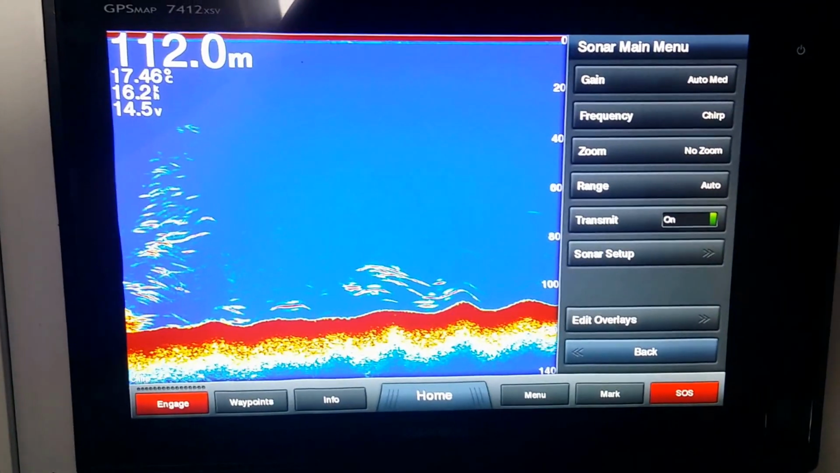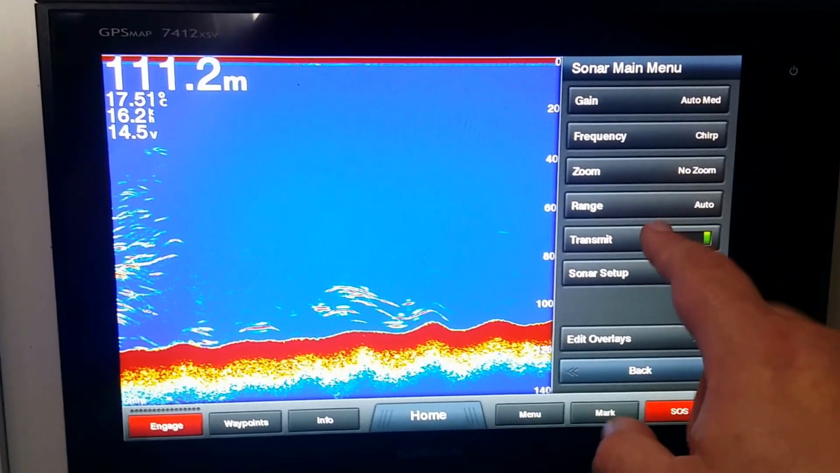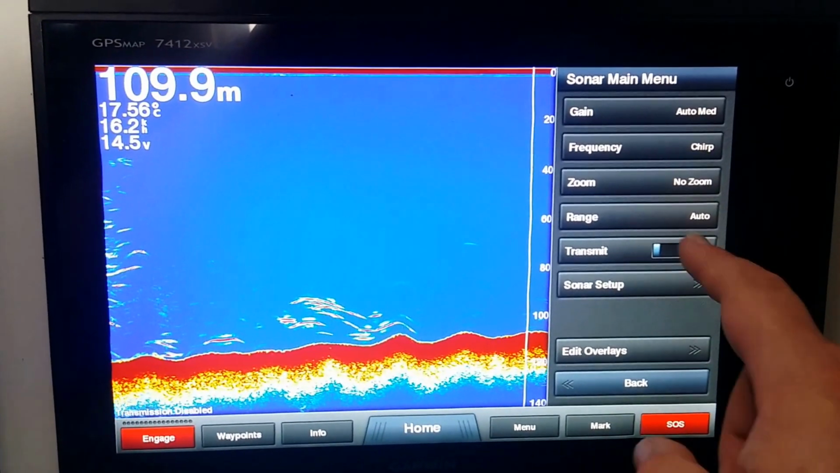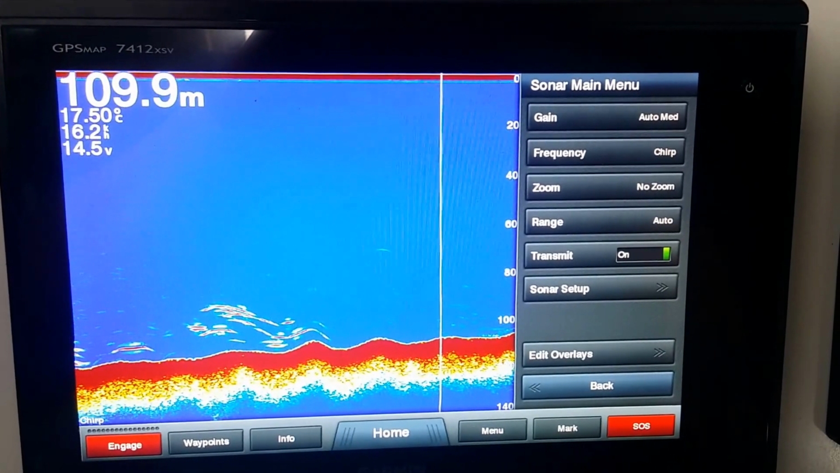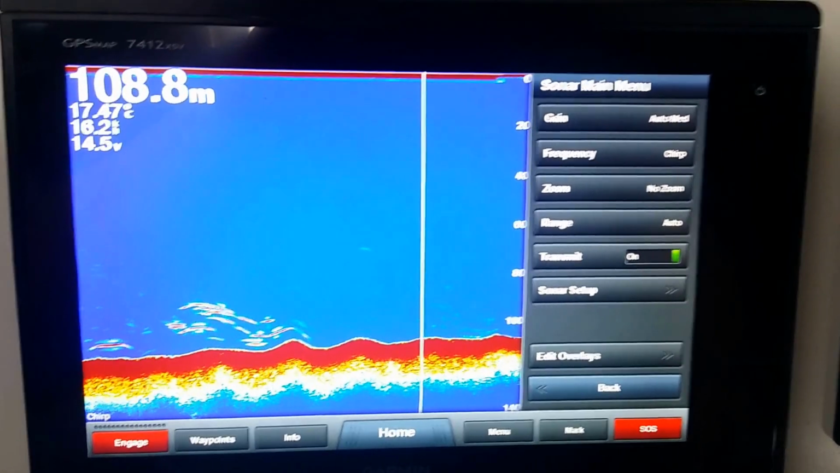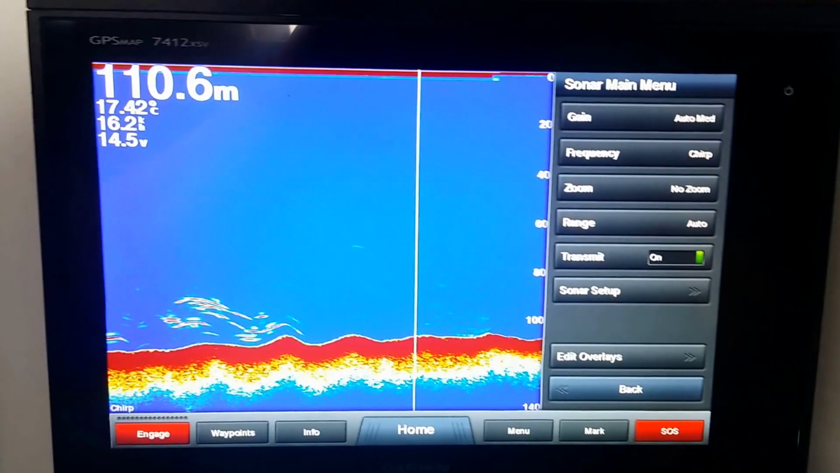Under menu again, we have transmit. That just simply turns the sonar on and off. That's handy if you're at rest and you don't want to pump sound into the water, or if you have your boat on your trailer and you don't want to cook your transducer.